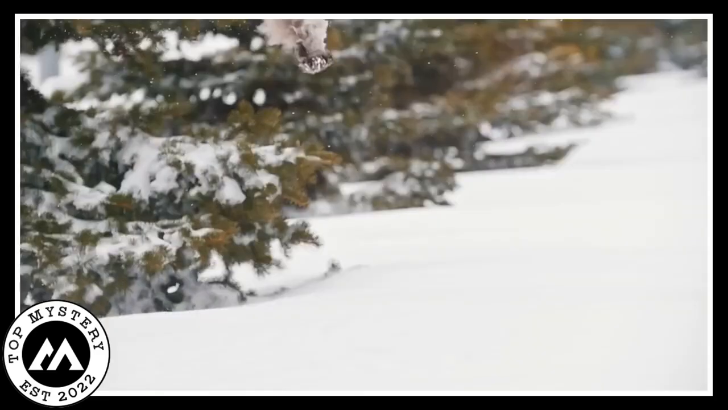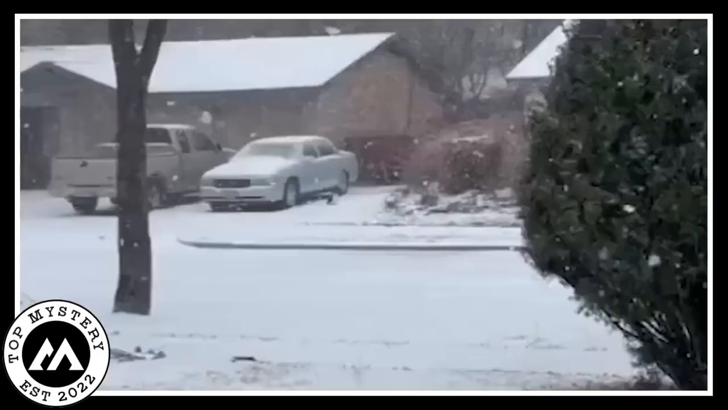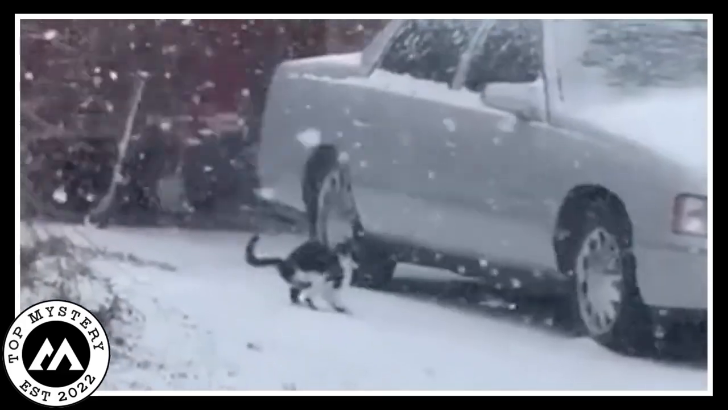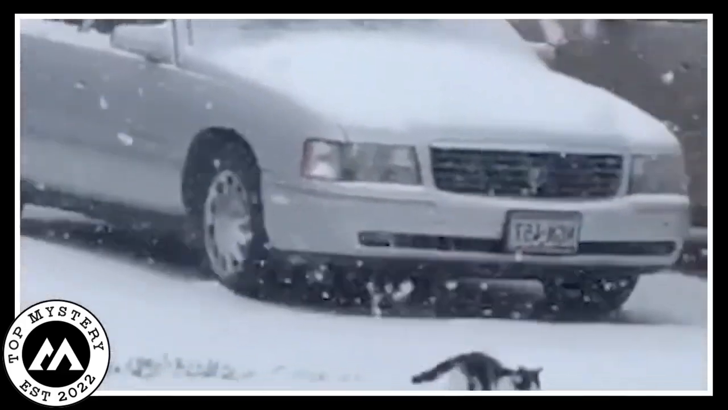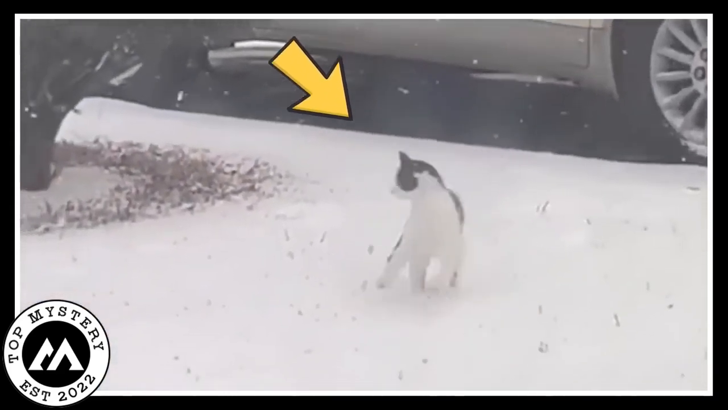Cat's first snow. Just imagine peeking through our window and catching a cat's first snow encounter. The sheer joy is infectious as the feline ball of fur leaps into a winter wonderland for the very first time. This isn't just any cat, this is pure happiness in fur form.